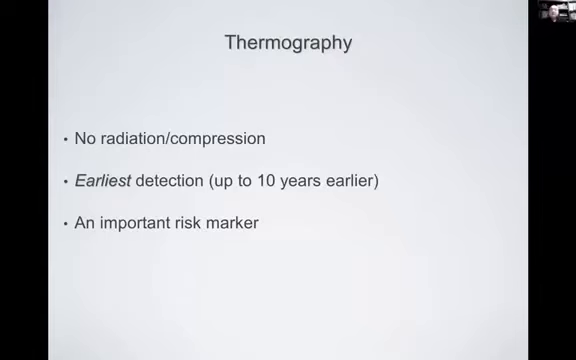And I've seen other studies that claim that a persistently abnormal thermogram can be up to 10 times more significant as a risk factor than a first-order family history. And that's usually what we emphasize when we speak to women. We ask them, did your mother, your daughter, your sister ever have breast cancer? So this is 3 to 10 times, an abnormal thermogram is 3 to 10 times more significant as a risk factor.